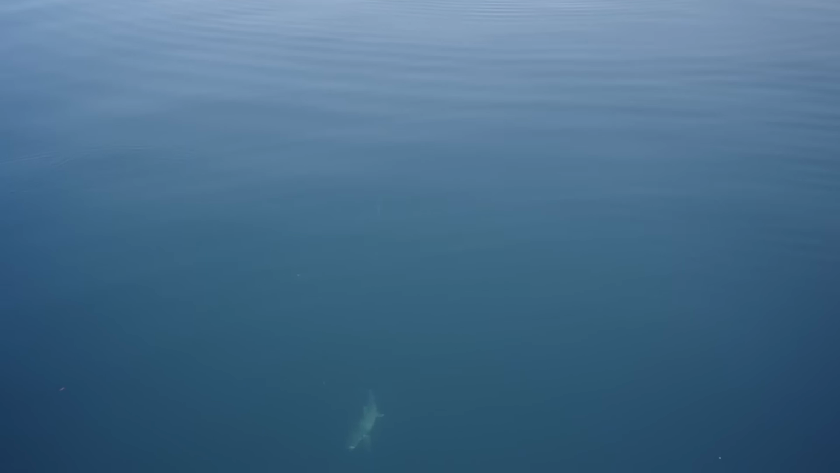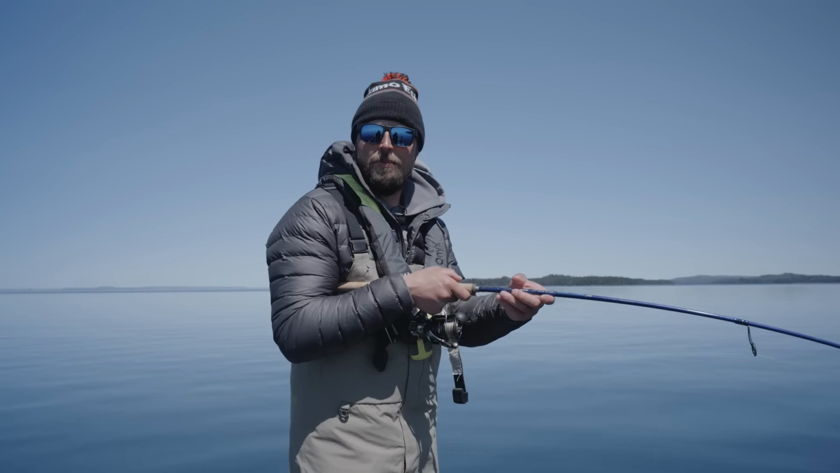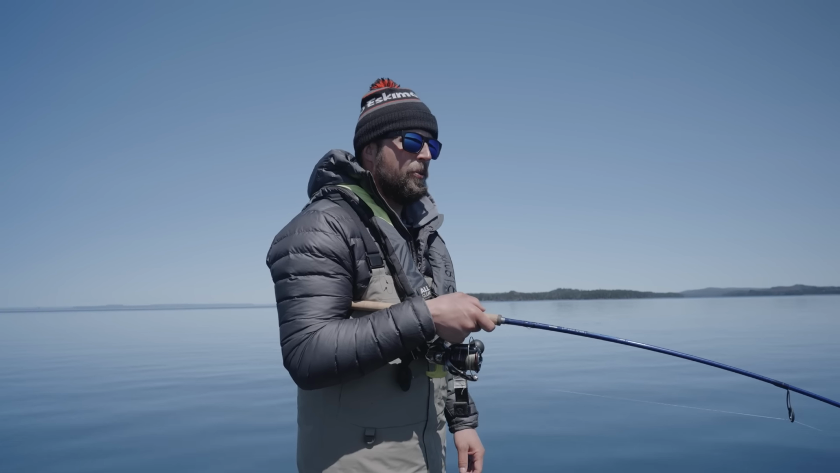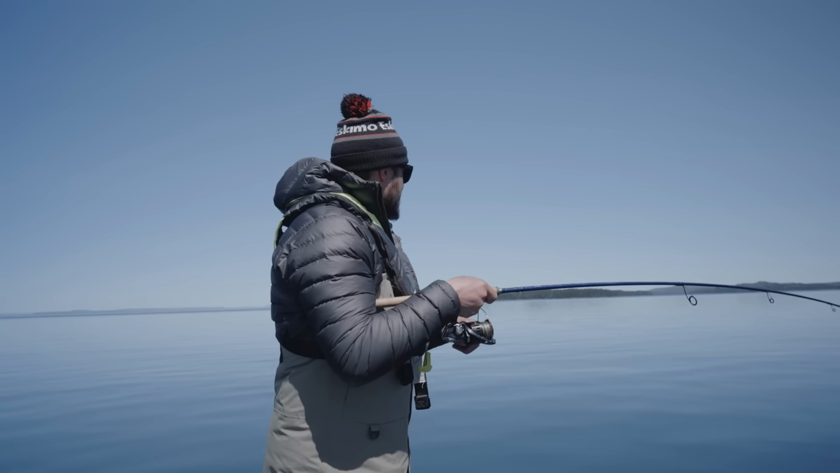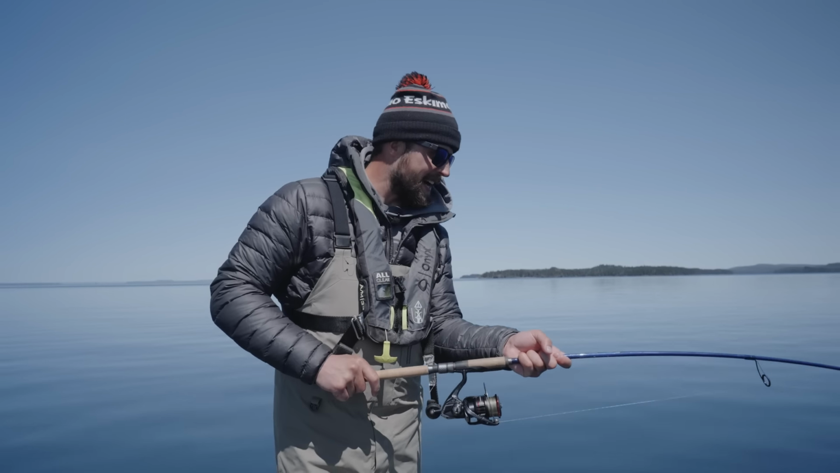This is so magical. It is so magical. Wow, words can't explain it. Just to be blessed with a day that is so calm like this, not a breath of wind, sunny skies. You know, if you just had some clouds, you wouldn't see that.